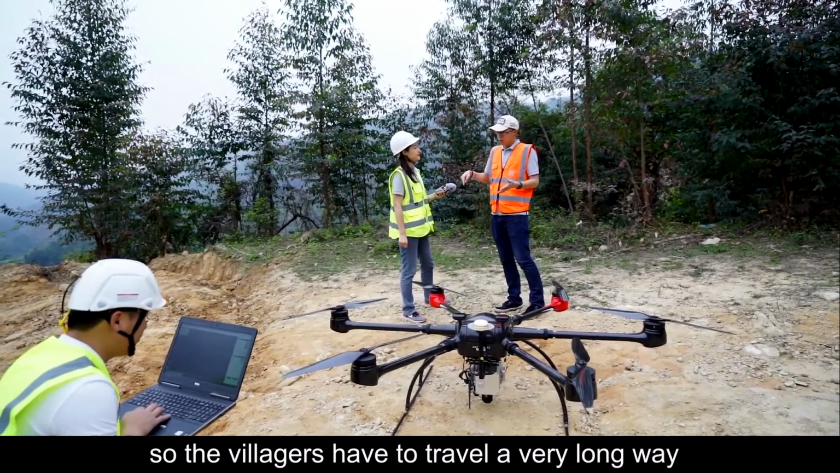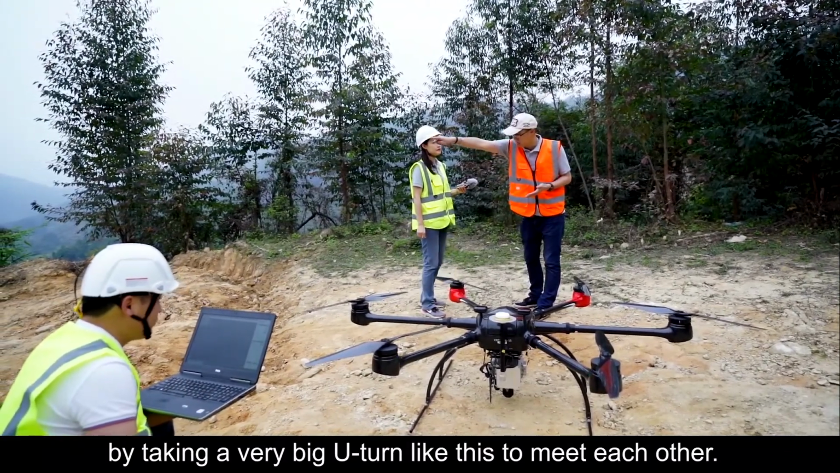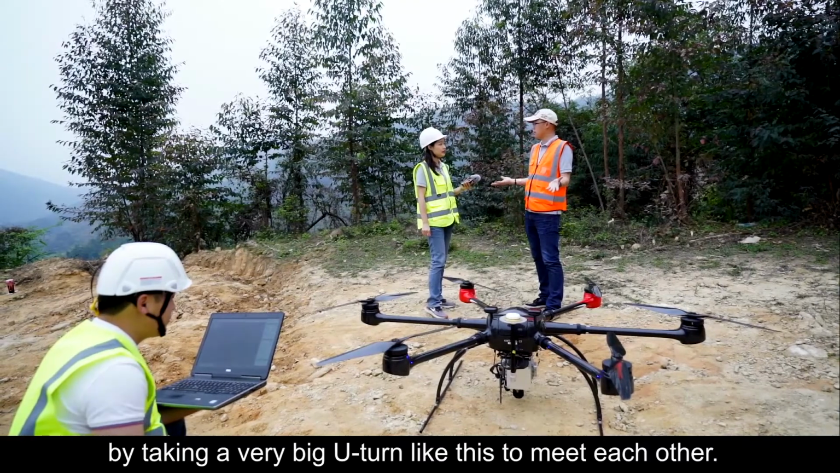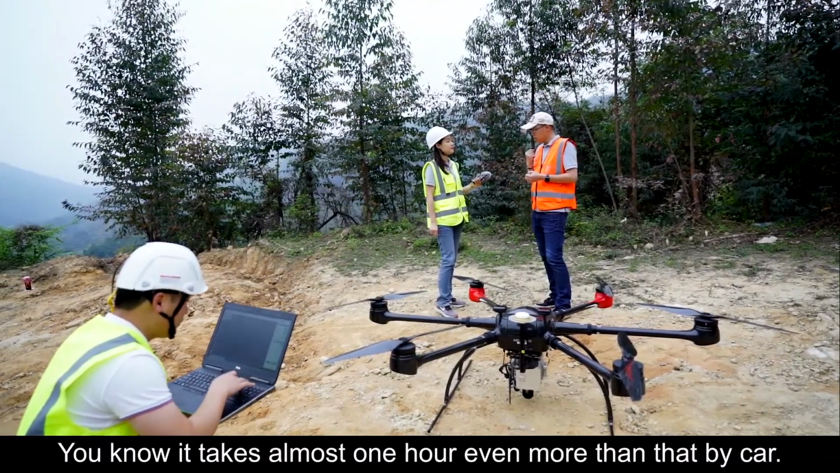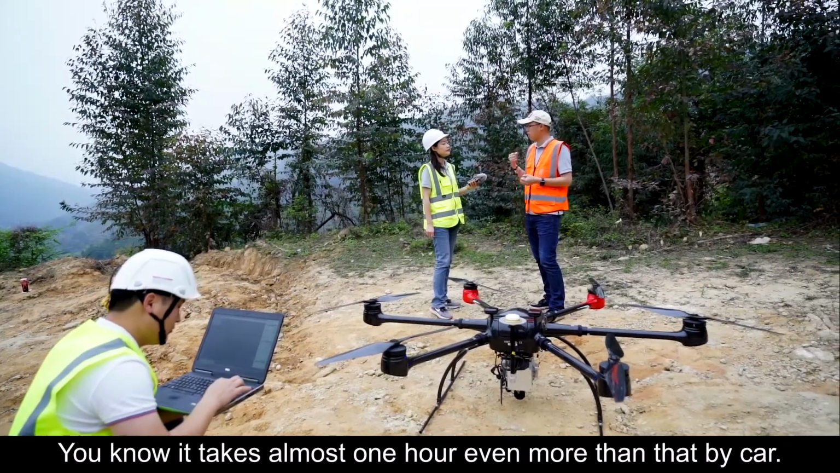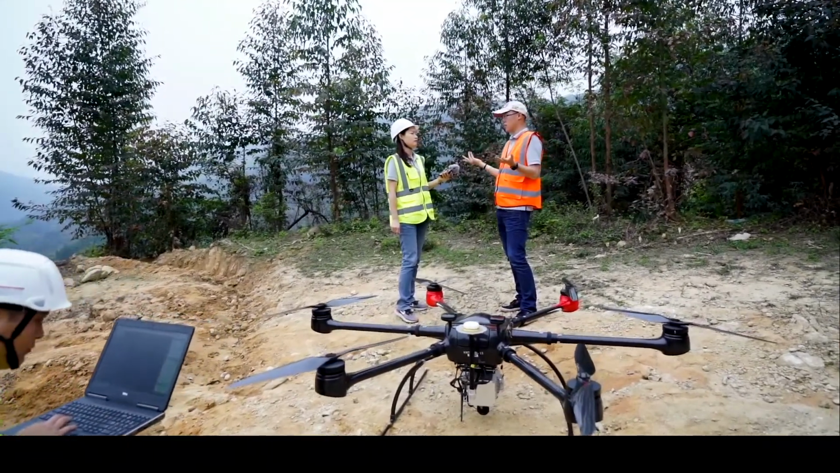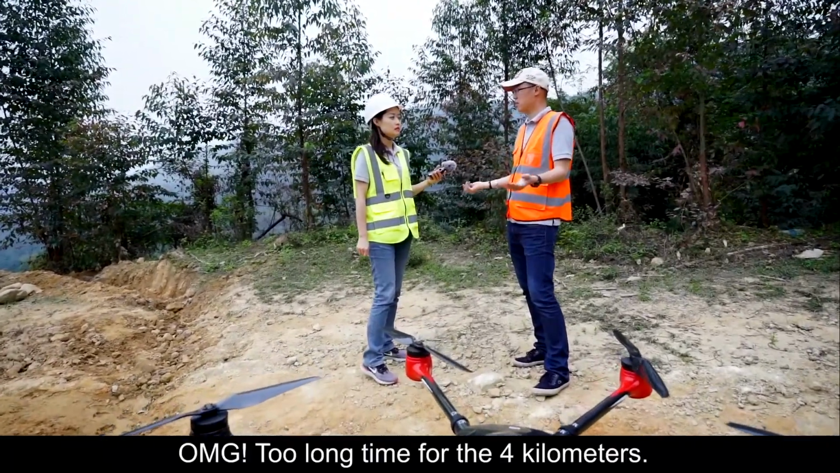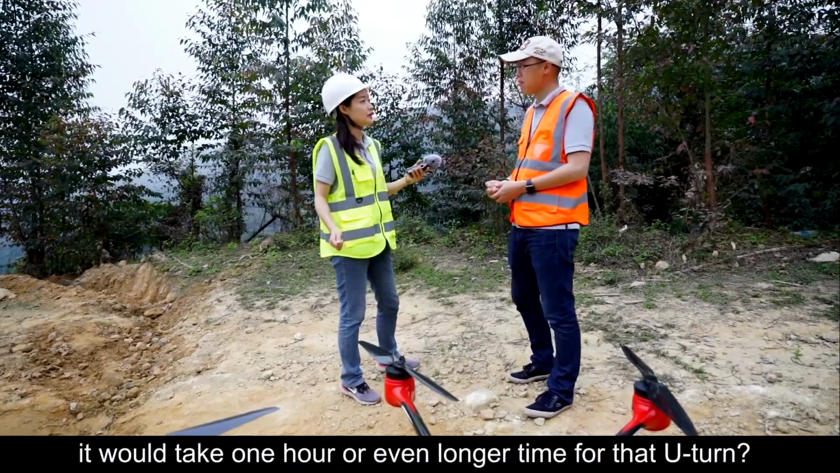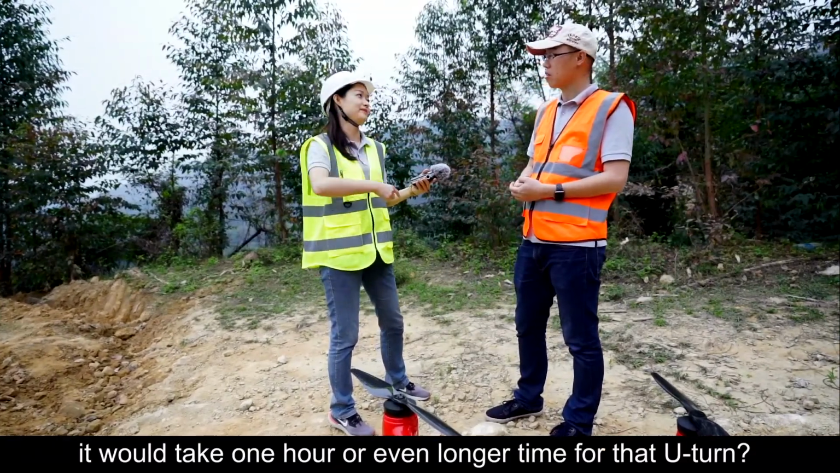So the villagers have to travel a very long way by taking a very big U-turn like this to meet each other. You know, it takes almost 1 hour, even more than that, by car. Oh my God, too long for 4 kilometers. But how did you know it will take 1 hour or even longer for that U-turn?